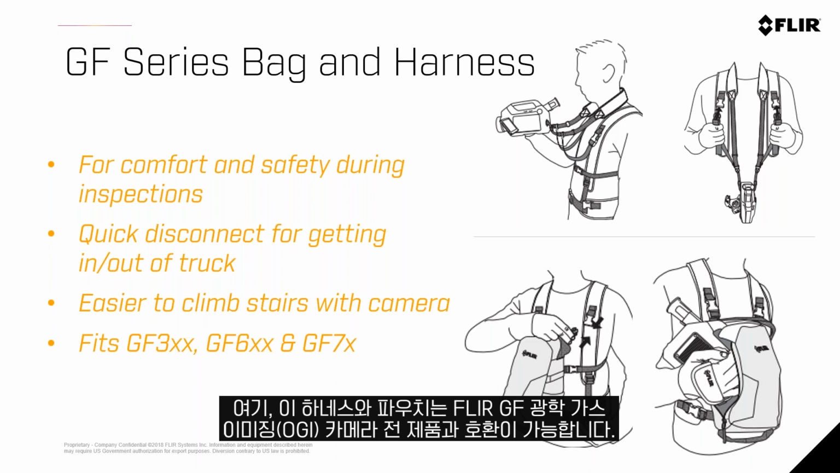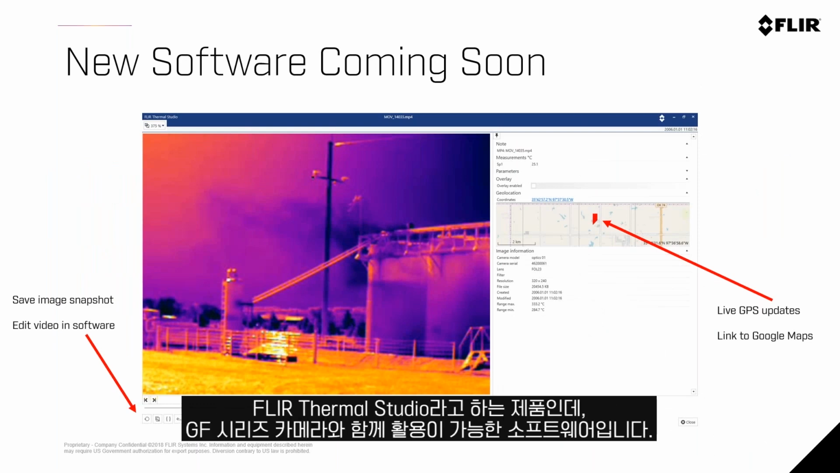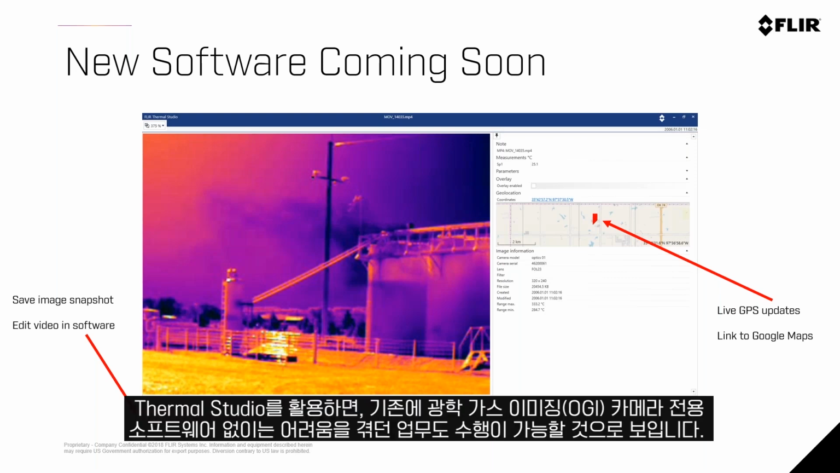Another thing that we will have coming soon, and we're really excited, is software specifically for optical gas imaging. We have a software suite that will work with all of our GF series cameras called the FLIR Thermal Studio. You'll be able to do things that have been a challenge in years past without software dedicated to our optical gas imaging portfolio.